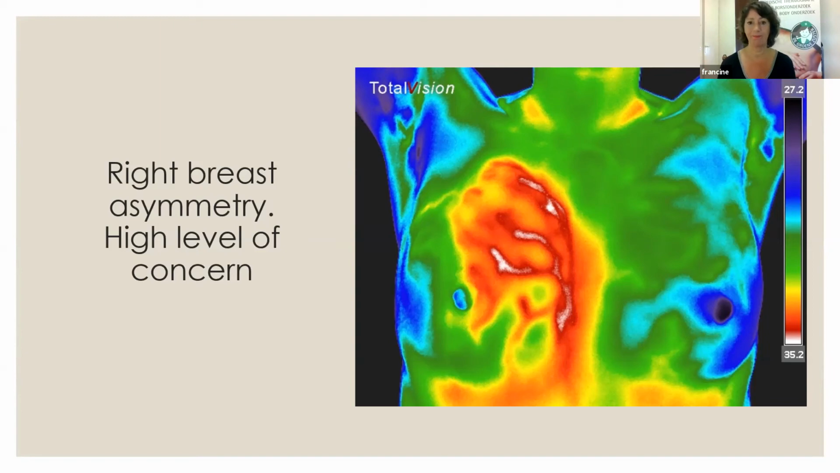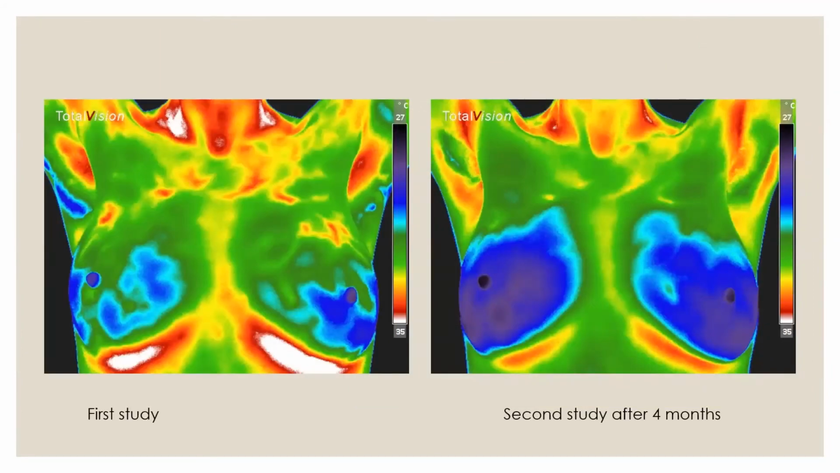Okay, thank you, Francine. I was actually going to ask Francine something with regards to these images that you've got here. I have a few patients who have glioblastoma, the brain cancer. So with regards to looking at the brain, what advice can you give us with what we see there, and the benefits of having a thermogram for brain tumor patients?